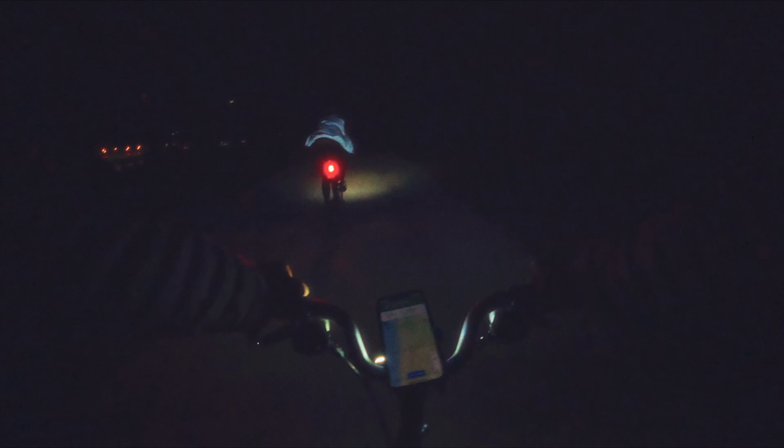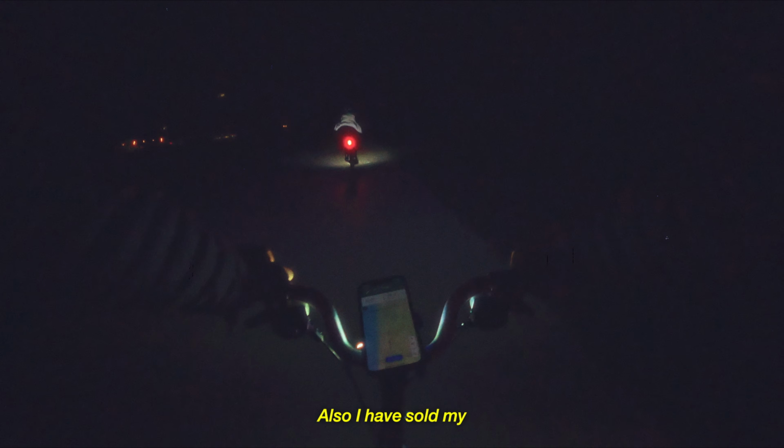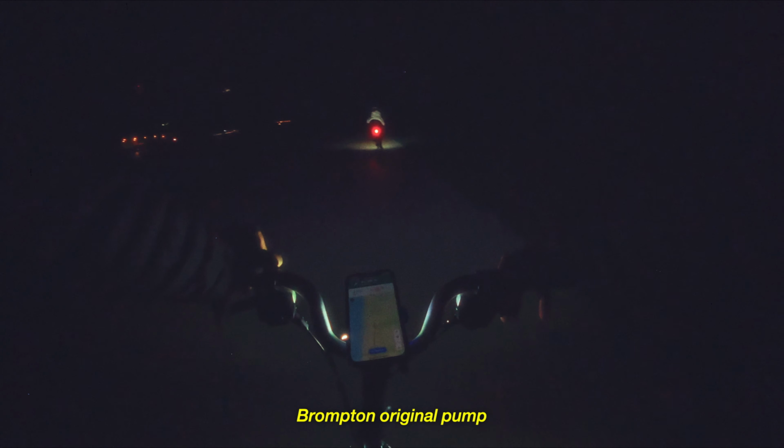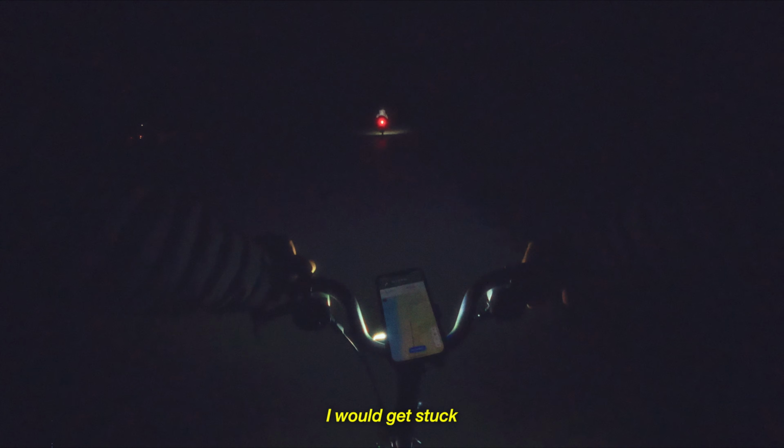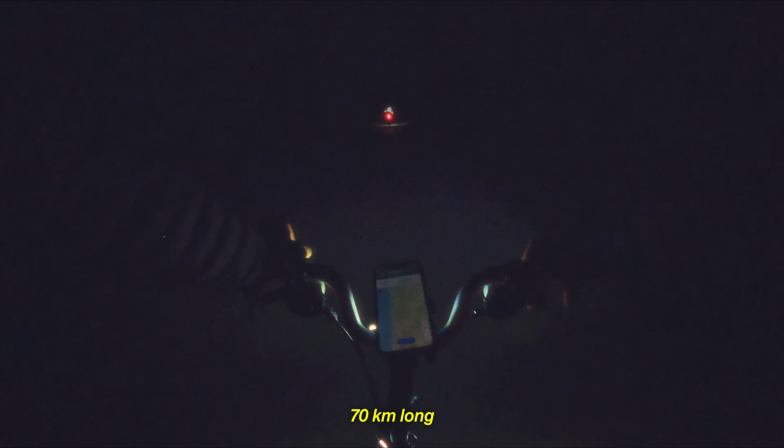It was pitch black and the cold started to creep in. That's when I realized I made some mistakes. Okay, also I have sold my Brompton original pump that came with my Brompton, so if I would get a puncture here, I would get stuck. And since this ride will be 70 kilometers long, anything can happen. I didn't have any camping gear, tools, or even a pump, and if something went wrong, I'd have to walk all the way back to Vienna.